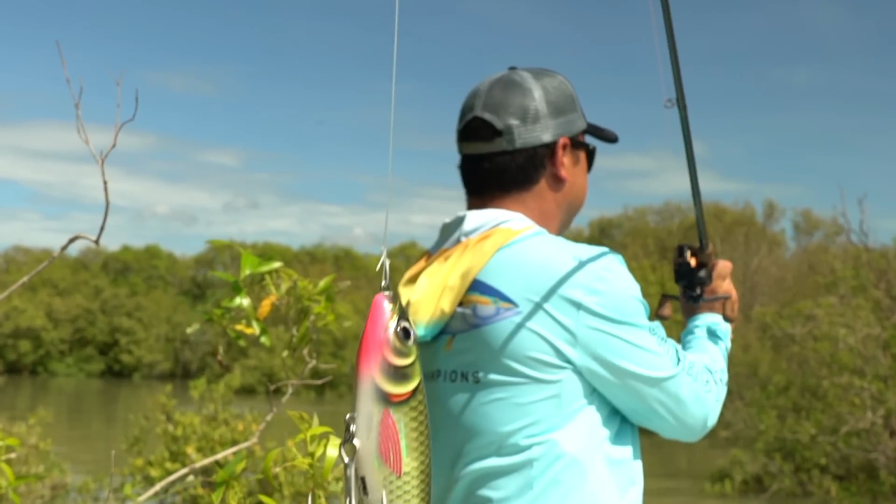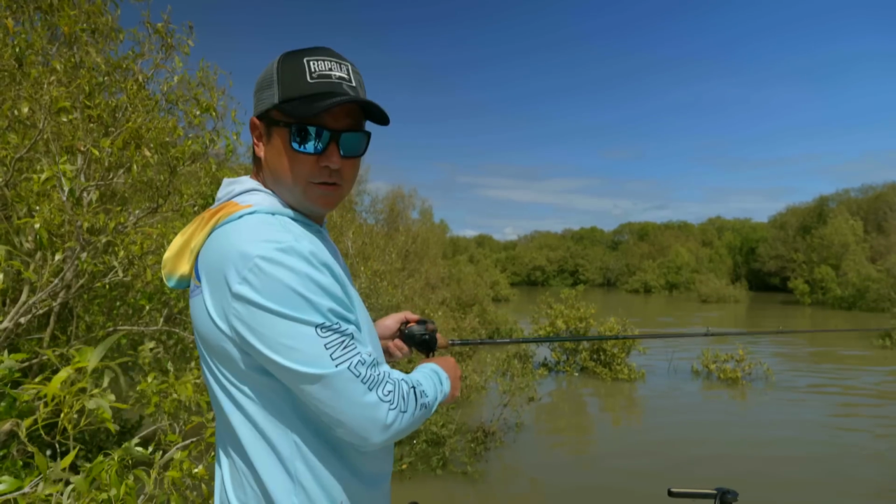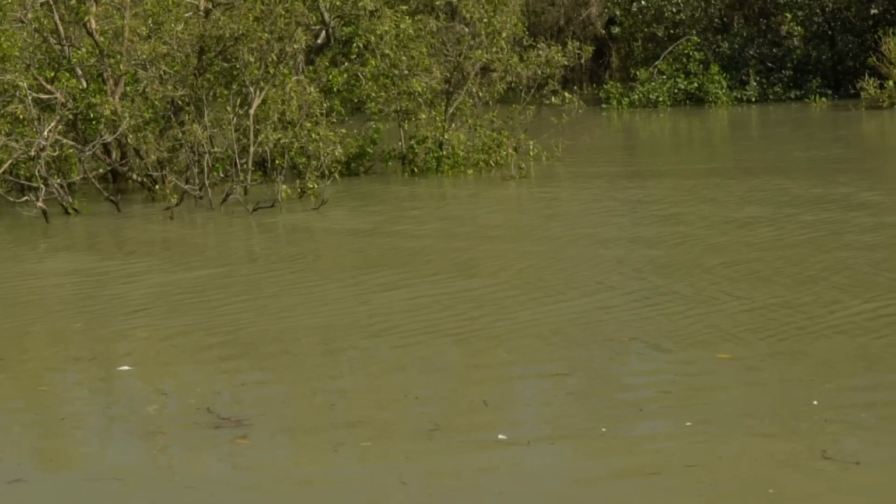So these fish have been really fussy in the past when they're like that. You get the Rapala out, you want to work across the current and real slow roll like that and just let him wobble along and he gets the bites.